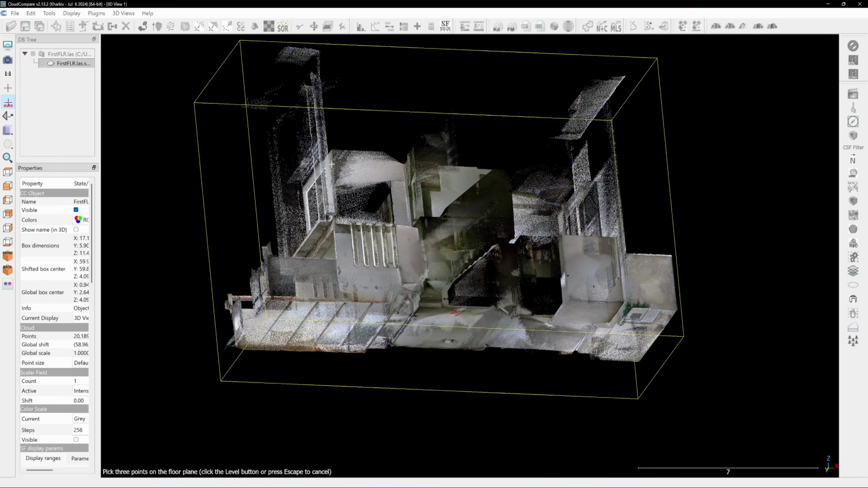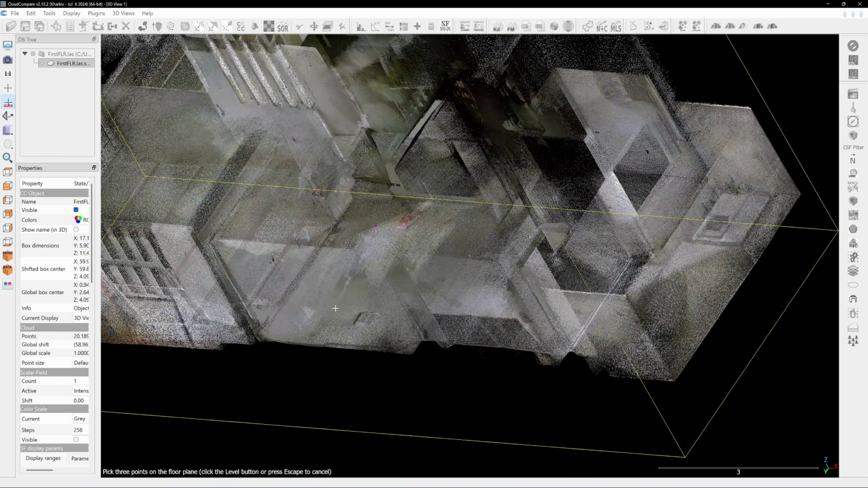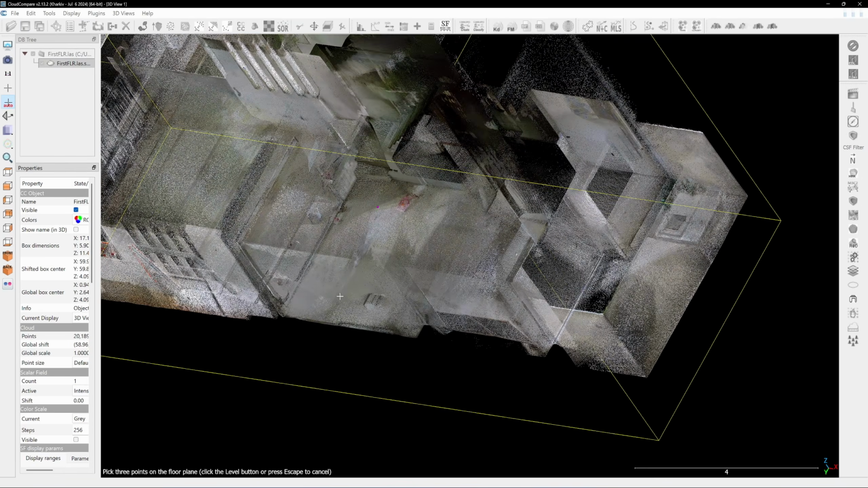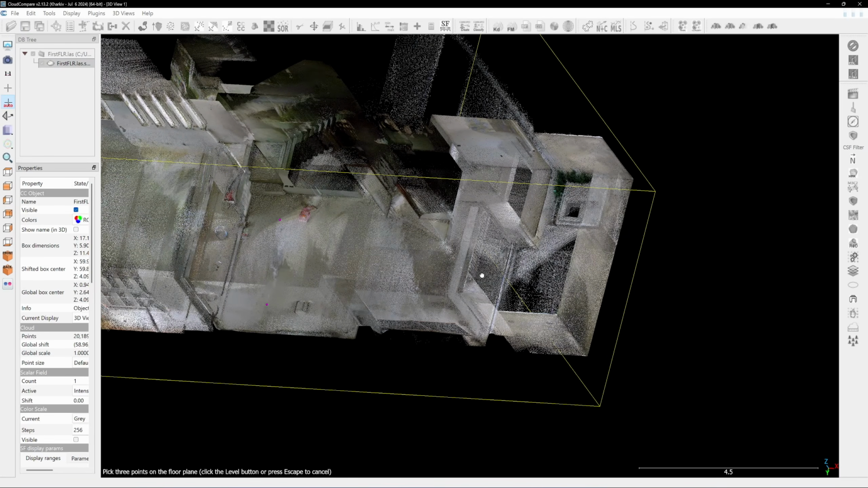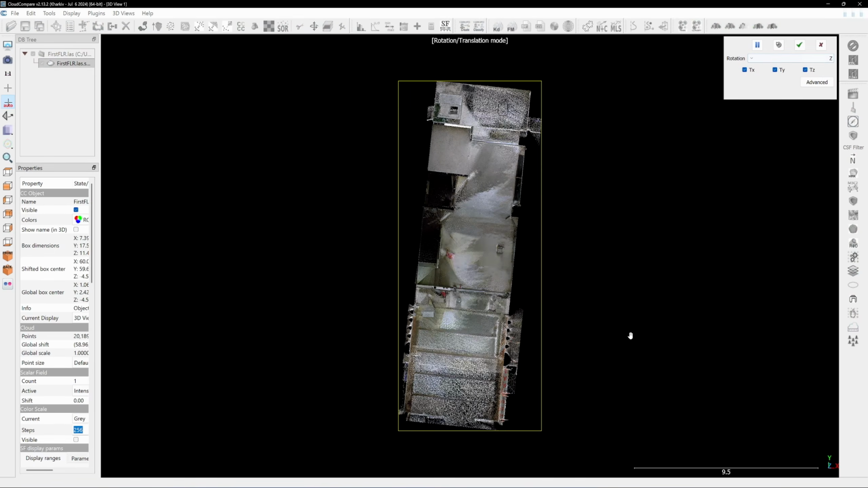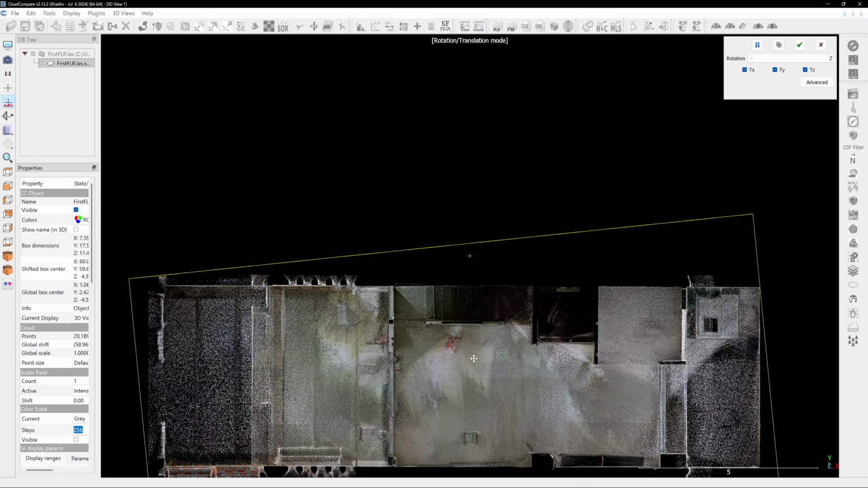Click on the point cloud, then choose the 3 points level tool. The 3 points I will pick are on the underside of the floor. After alignment, the building will appear upside down. After alignment, you need to rotate along the Z-axis again.